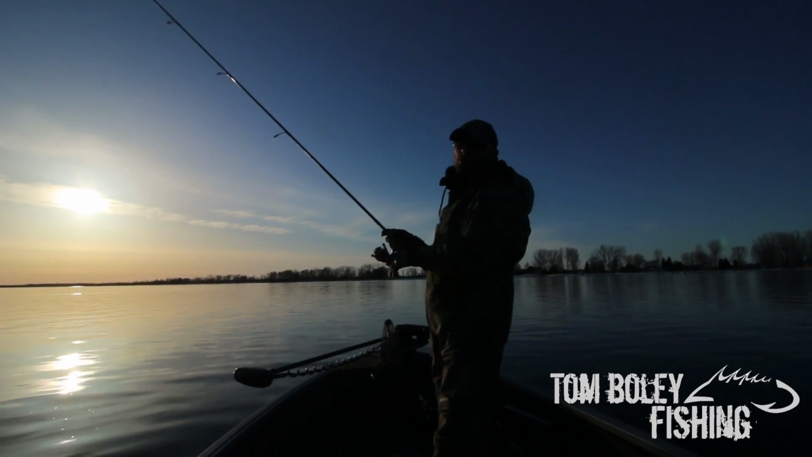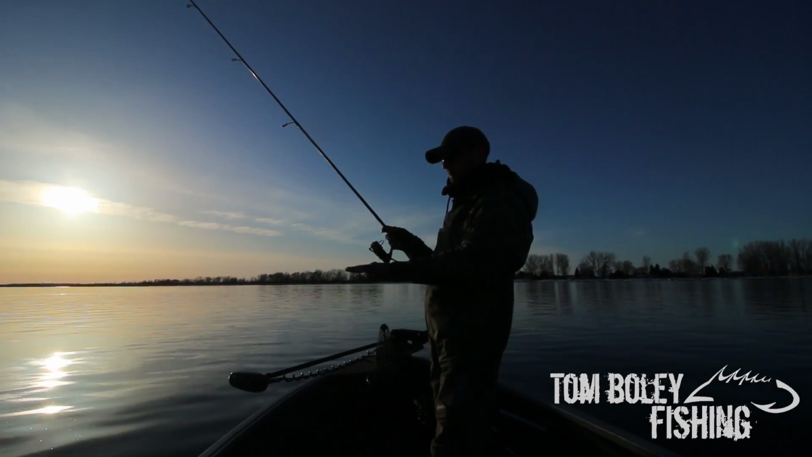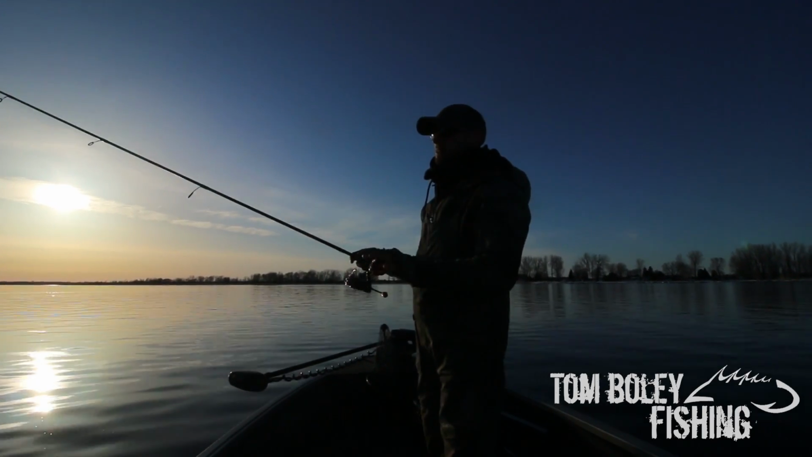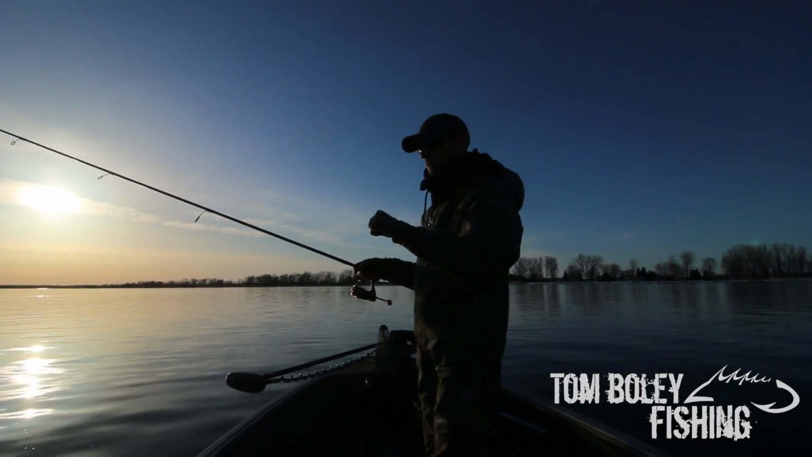If it's calm like this out, you can do it by feel. You're actually gonna feel that bait hit bottom, and it's very crucial to be on bottom, especially when water temps are very cold. A lot of these fish are just picking it up right off the bottom of the lake.